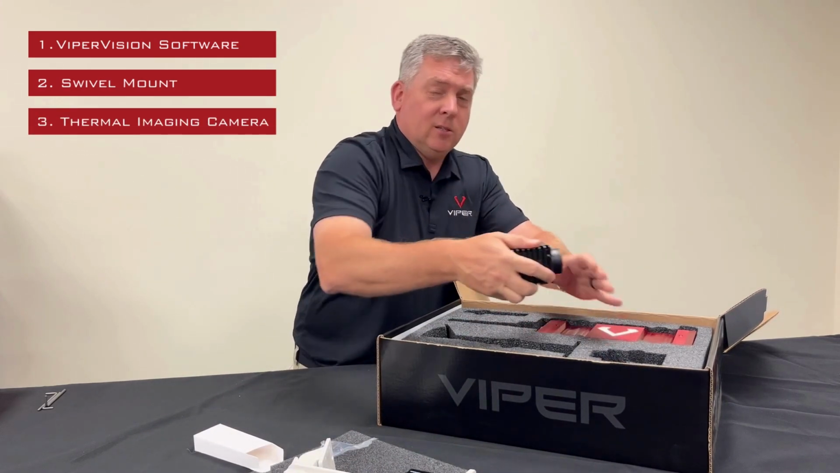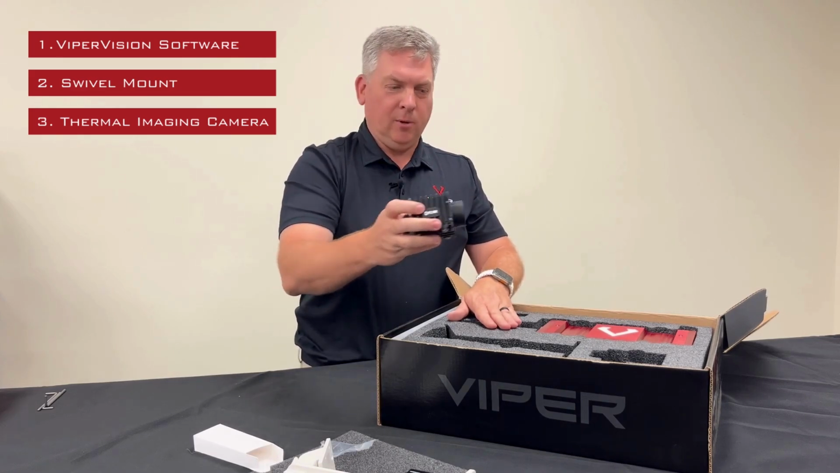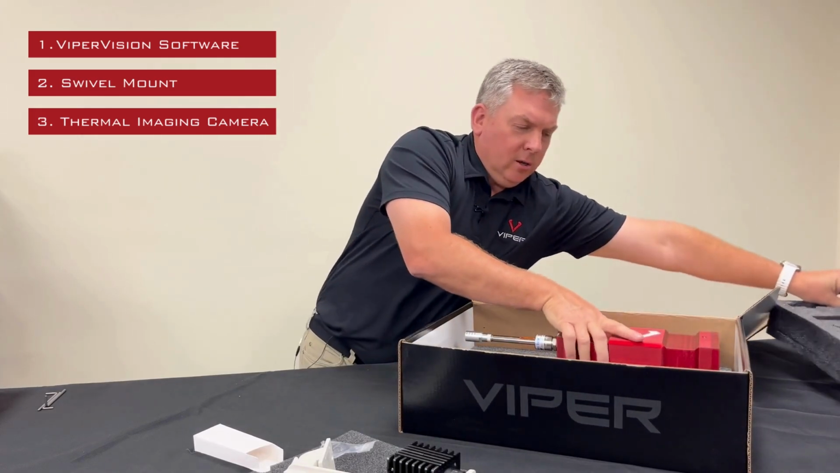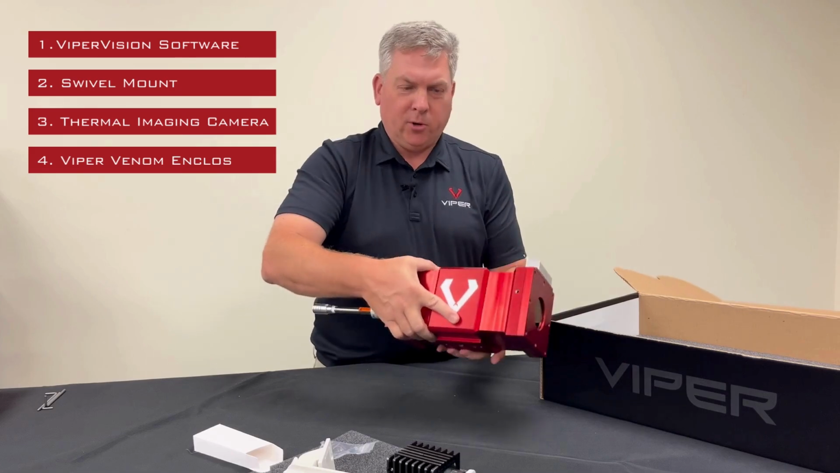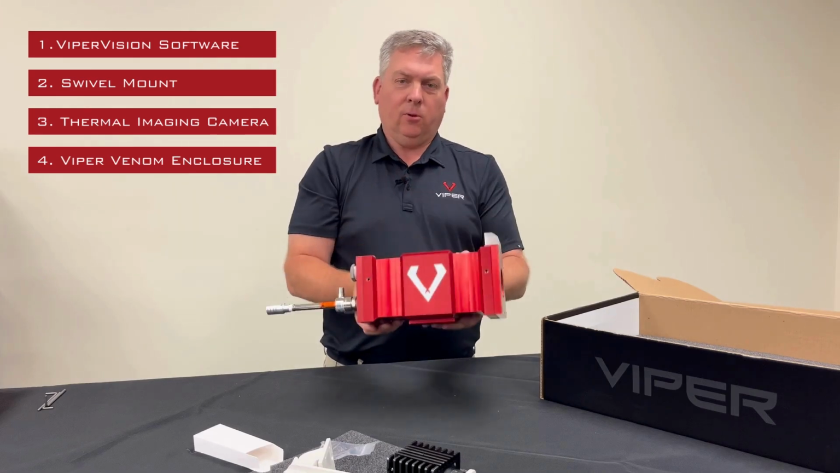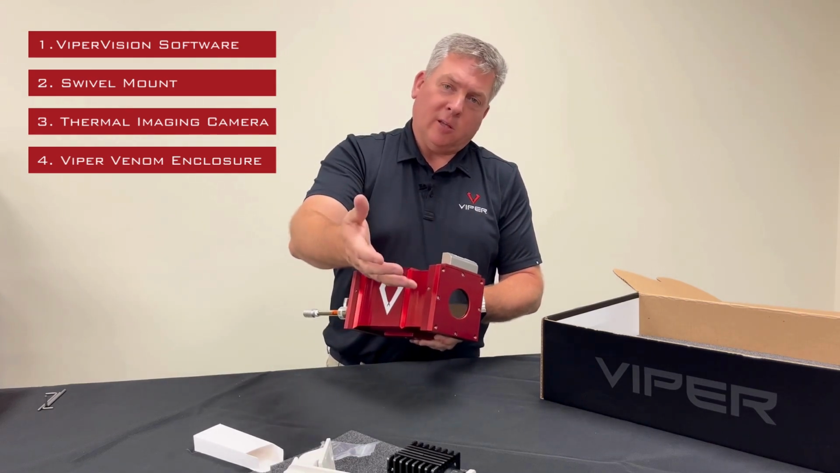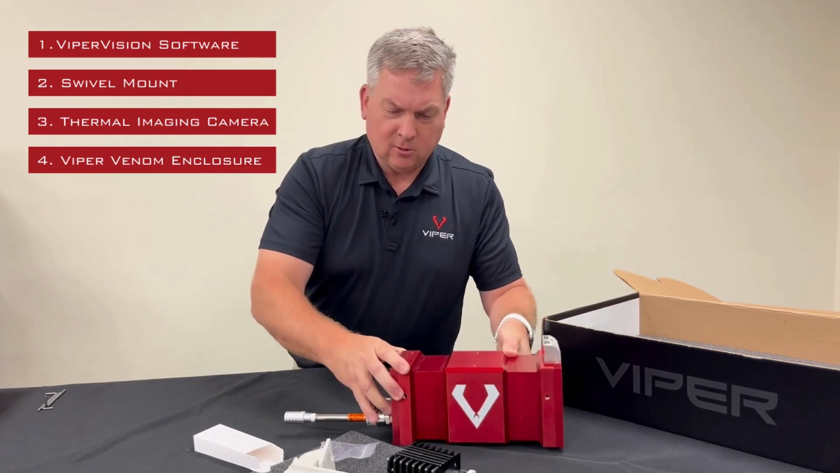One of the most critical pieces is the camera system. We use several different cameras in here. We'll go through those options in a little bit, but it's also located in here. And then finally, the main component inside of here is the Viper Venom enclosure. So this enclosure comes pre-assembled with an air knife on the front, a Vortex air cooler on the back, as well as all of our connections. It's fully IP67. We do different window types based on the camera that you're using. So it comes in a fully completed kit that you'll find here.